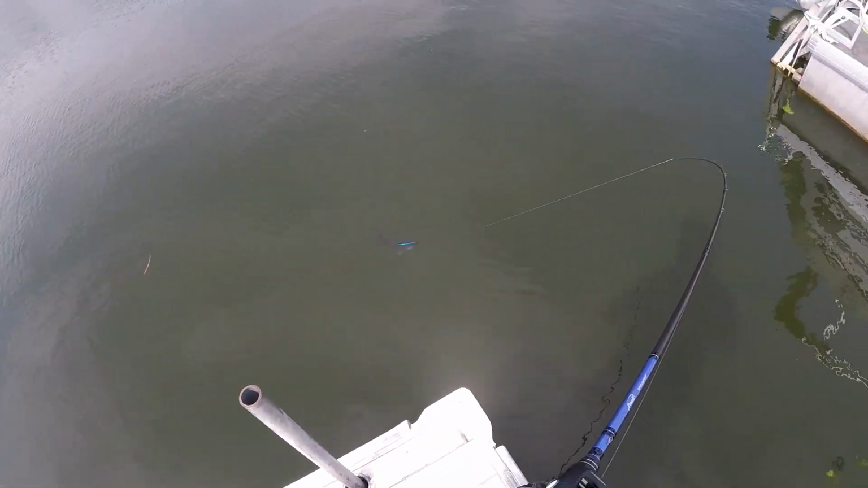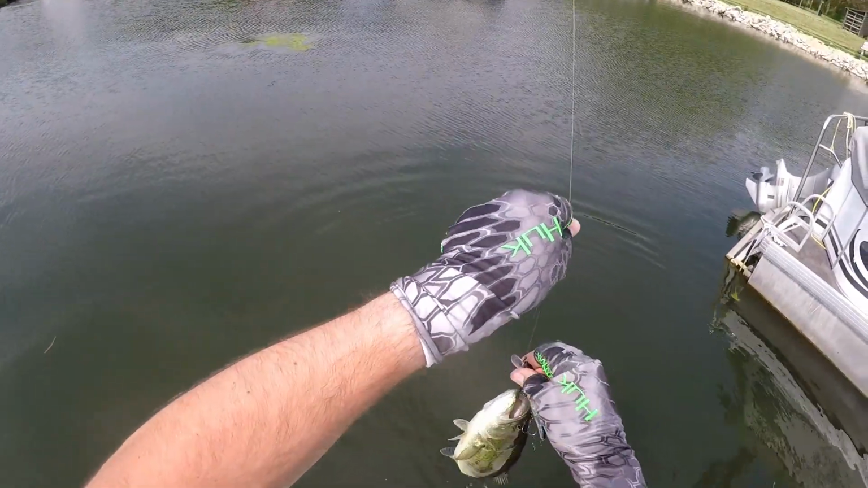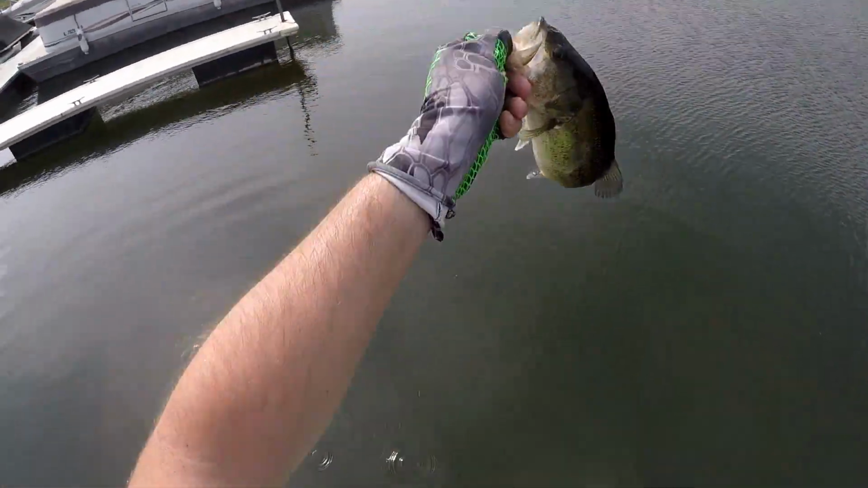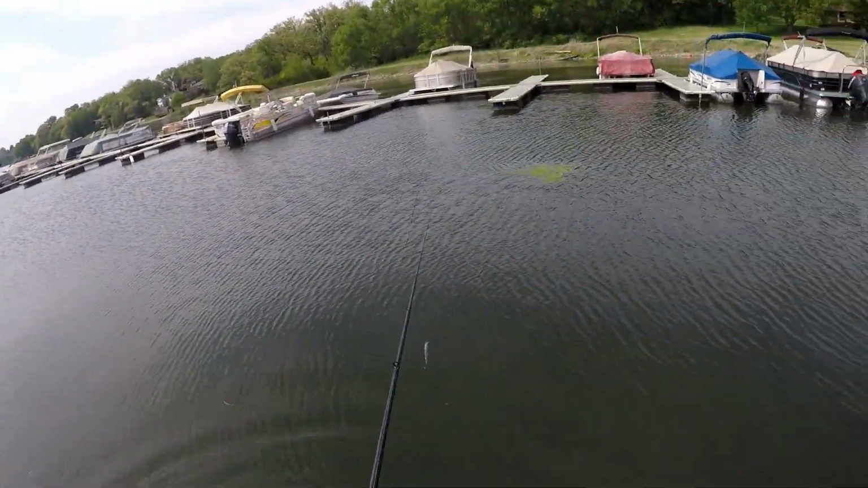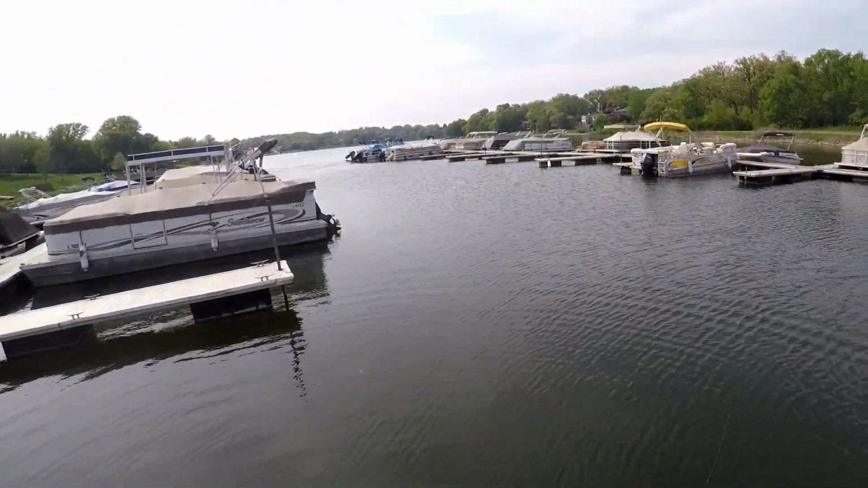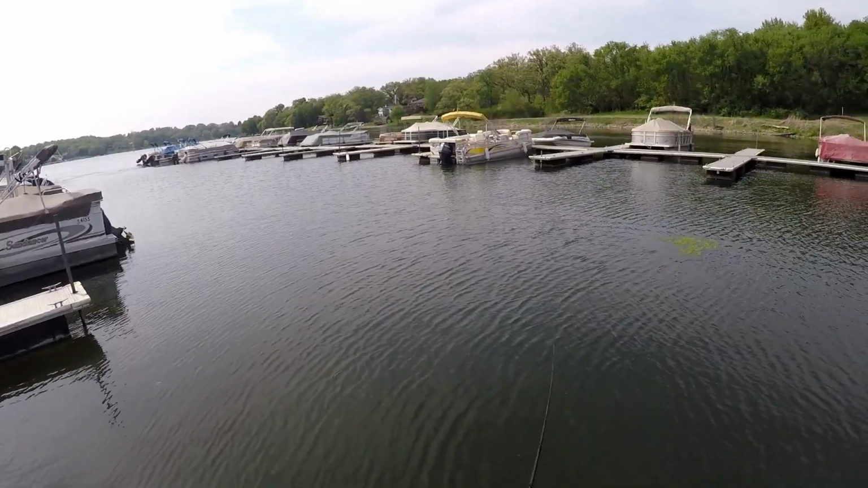Another one on, guys. Right off that grass line, much smaller though. Much smaller one. Fish number 3 right there. Smaller guy, but still a good catch. Grass line's holding some fish. Some really nice fish. Now the Deeper picked up a lot of sunfish on the surface of the water.